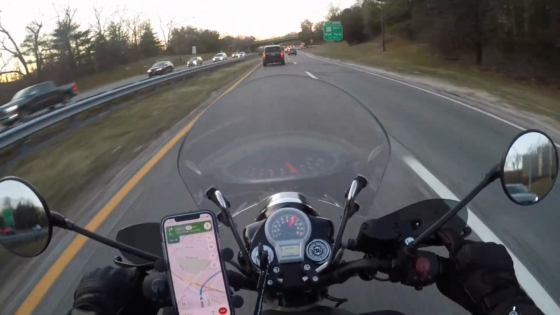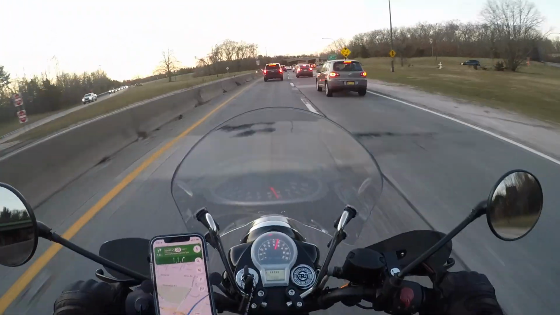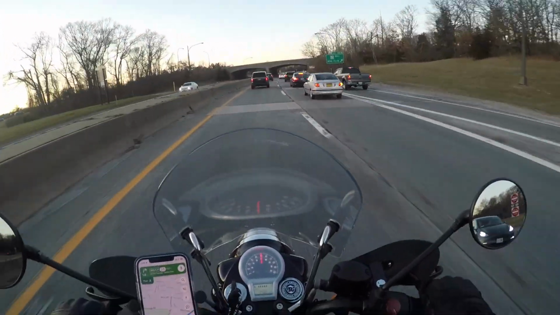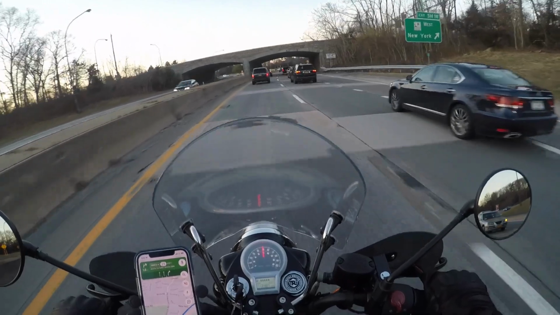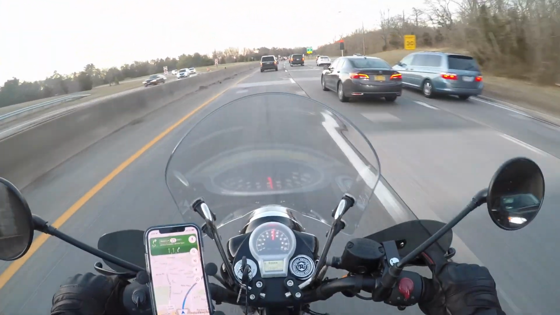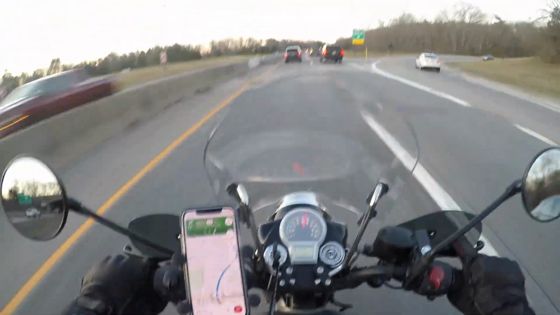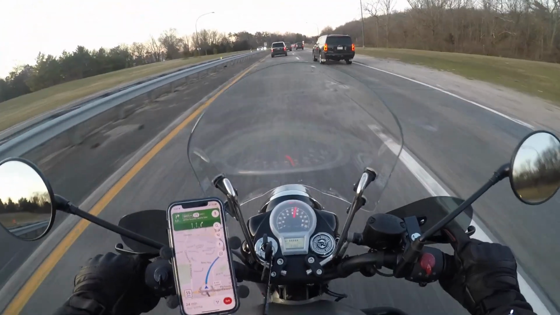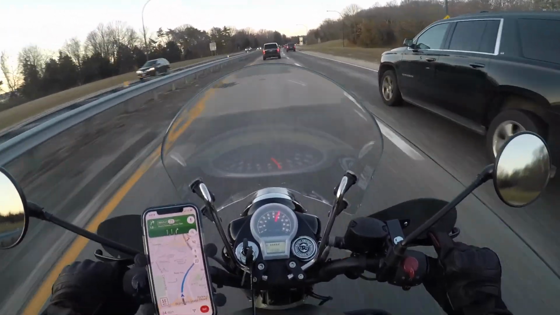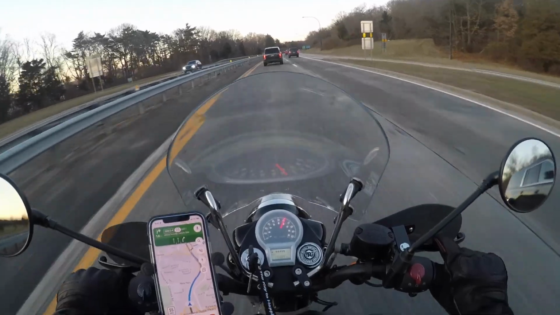I was looking at the aftermarket exhaust for this motorcycle, but then I ended up not getting it because I don't know how it's going to impact my engine. I saw one video where this one guy changed his exhaust, and for some reason it ended up burning through his engine oil.